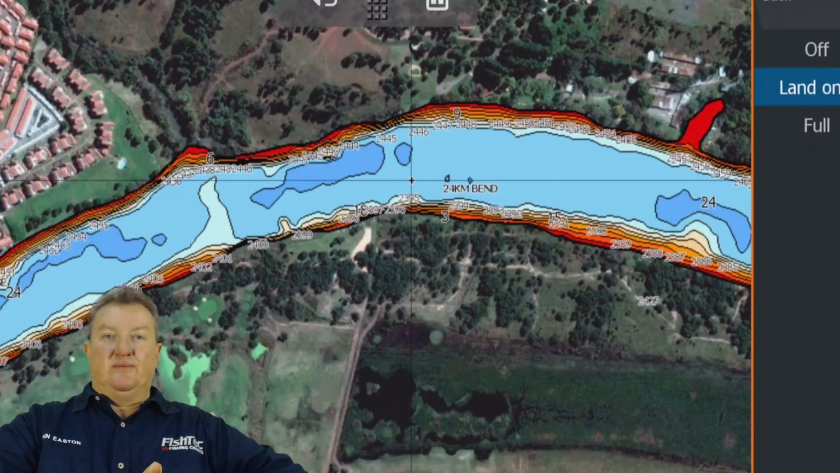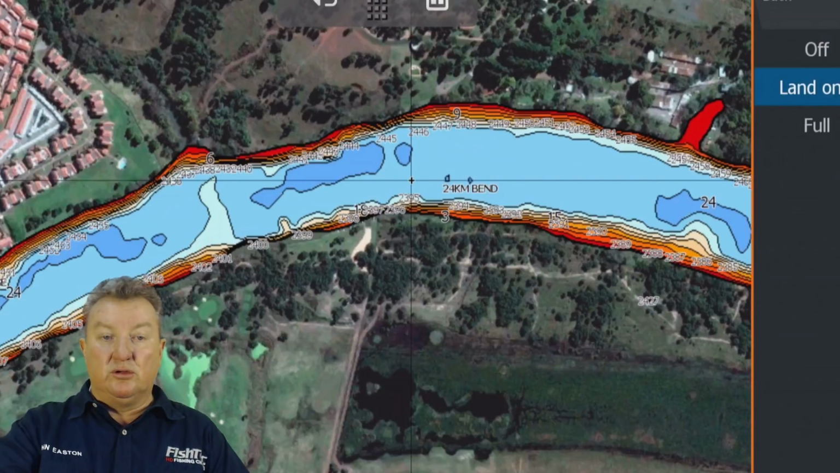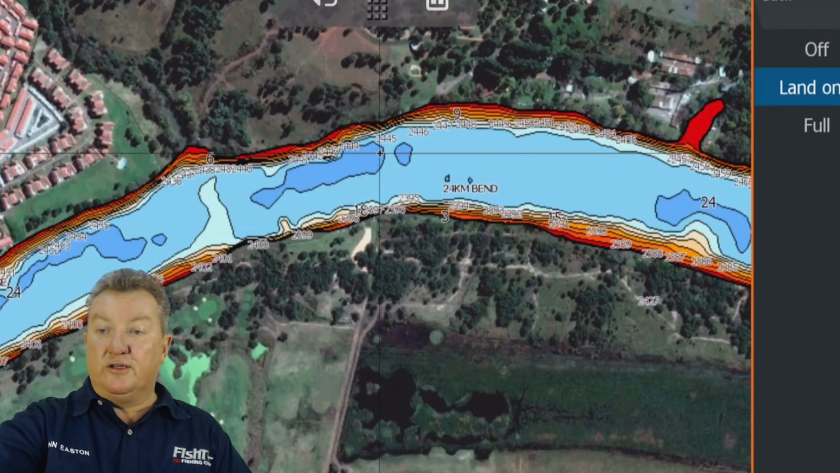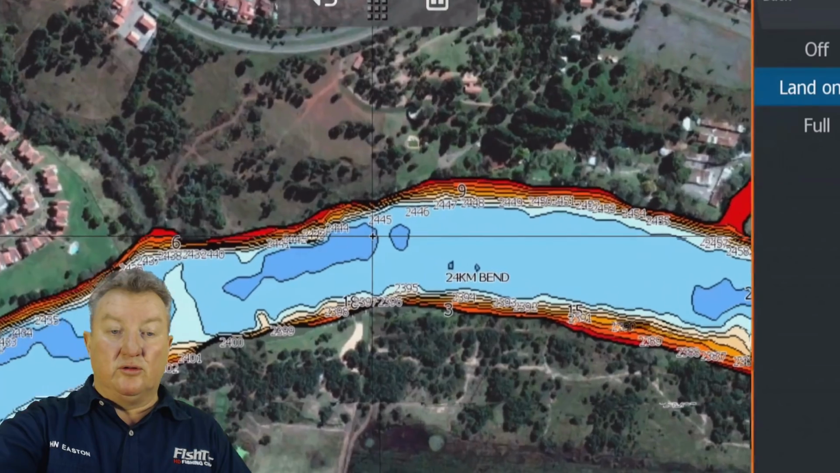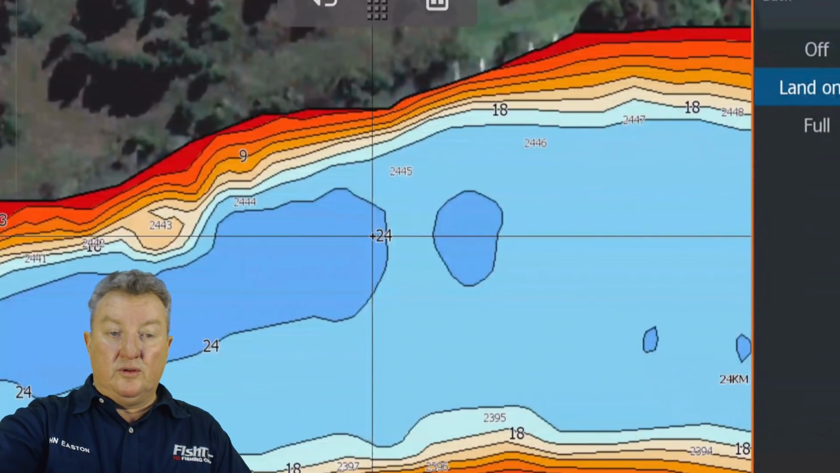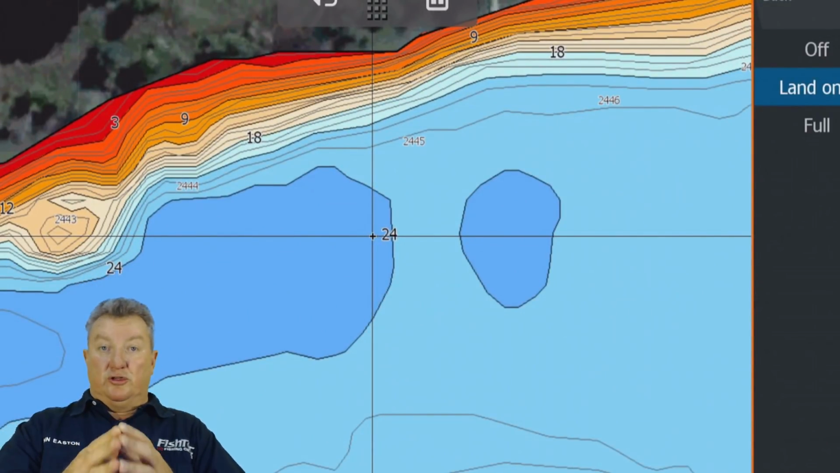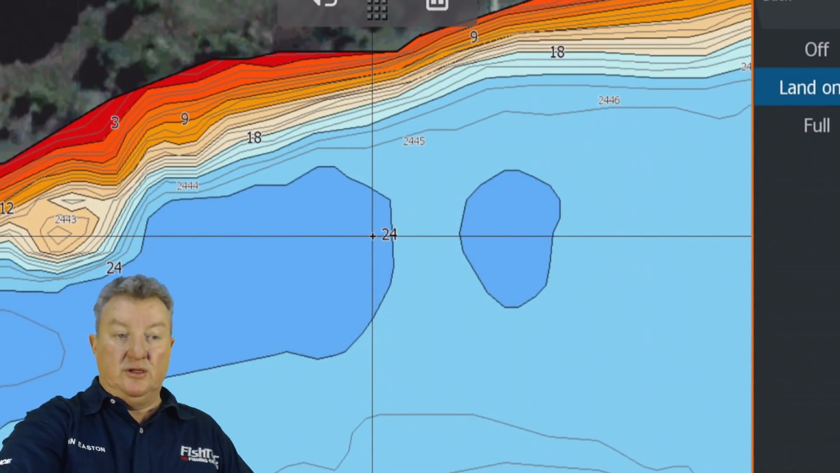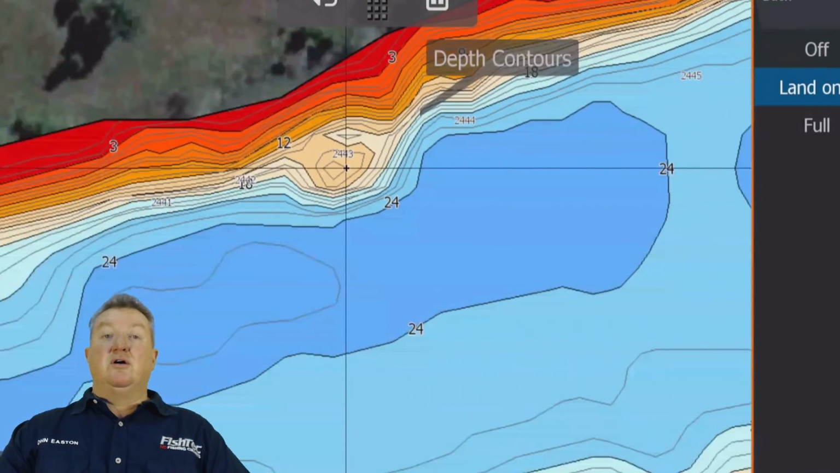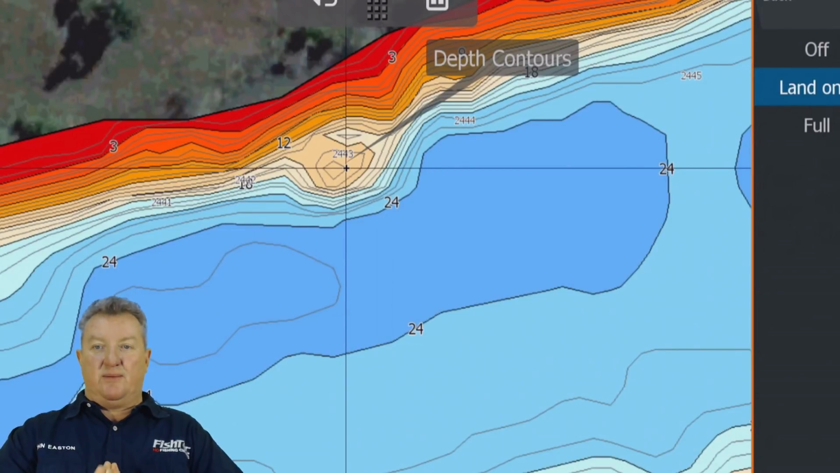But the other Humminbirds can also do this. I'm not saying this is unique to Lowrance, but I want to show you something really cool. Look at the detail when we zoom in. You get 1 foot contours. These types of things are really interesting to know. You want to know this type of stuff.